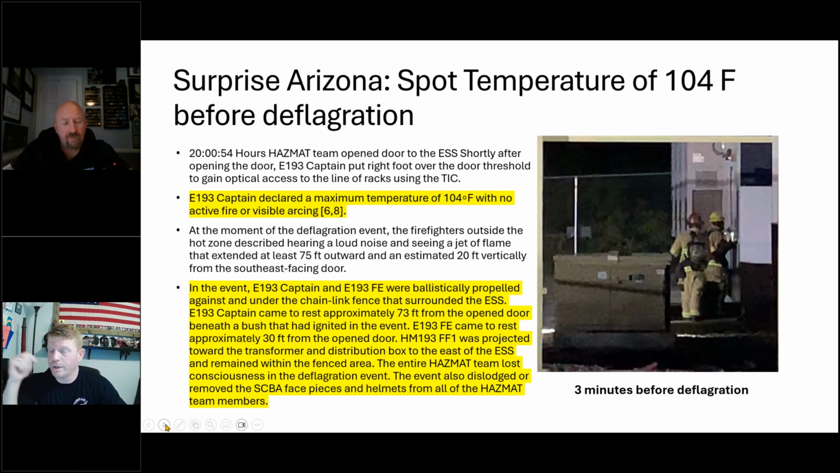There's a video of a battery deflagration that blew a small garage door off next to a captain on a walk around. Yeah, I've seen it. Yes, sir. The gases come out in the explosive range, between the explosive limits. They're ready to go. They need an ignition source. Sometimes the ignition source is heating. Sometimes the ignition source is static. Sometimes the ignition source is us.